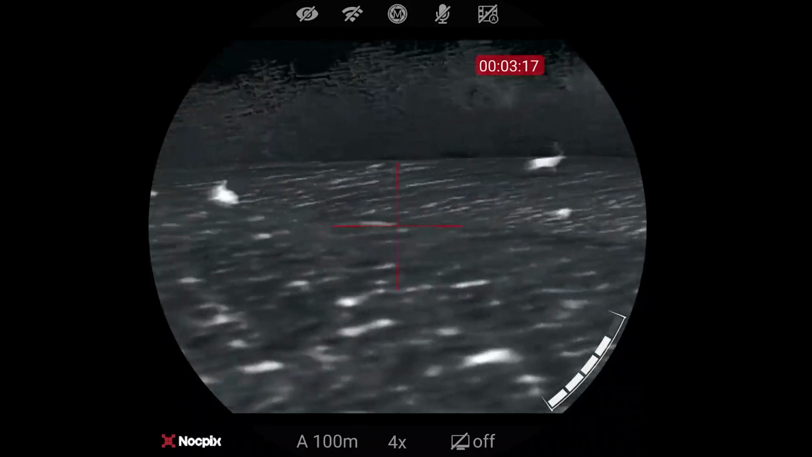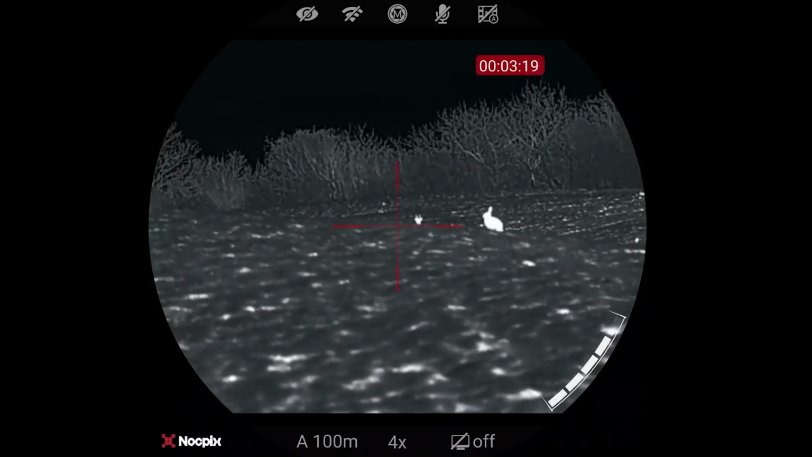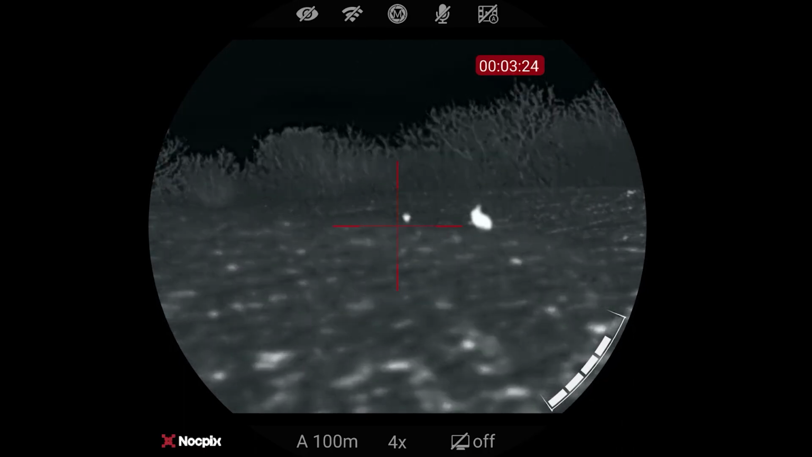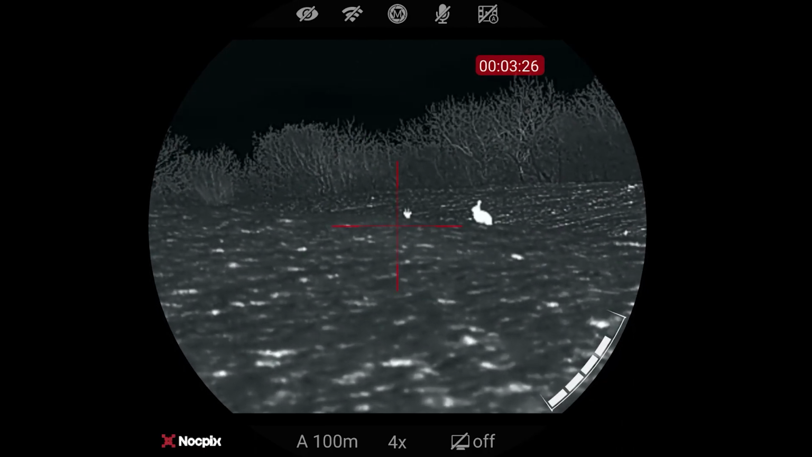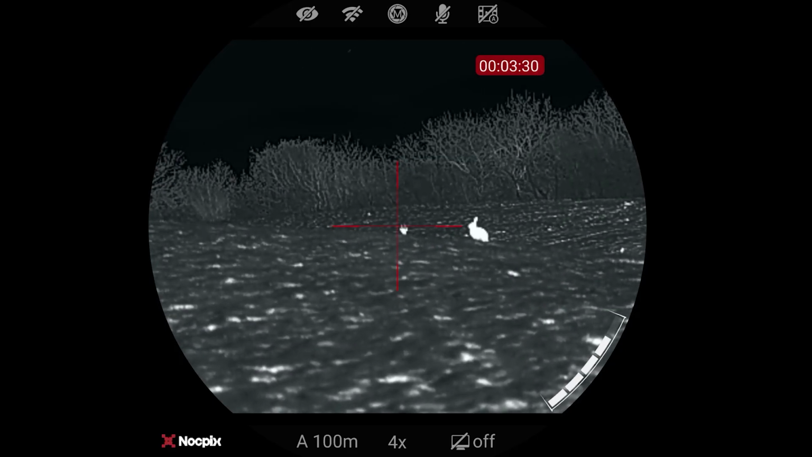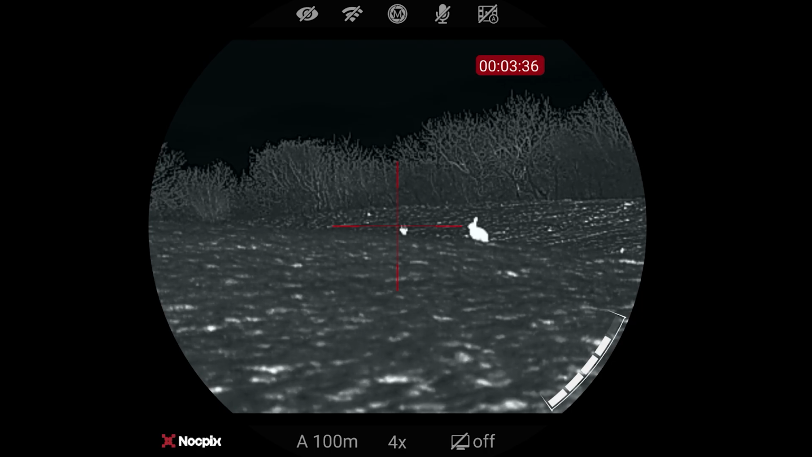Going to pan over to the left here. We're going to look at our deer head poking out over the hill there. Get him in focus as best I can. There we are. And again, you can see the limits of a 384 sensor there. The small antlers are a little harder to make out.